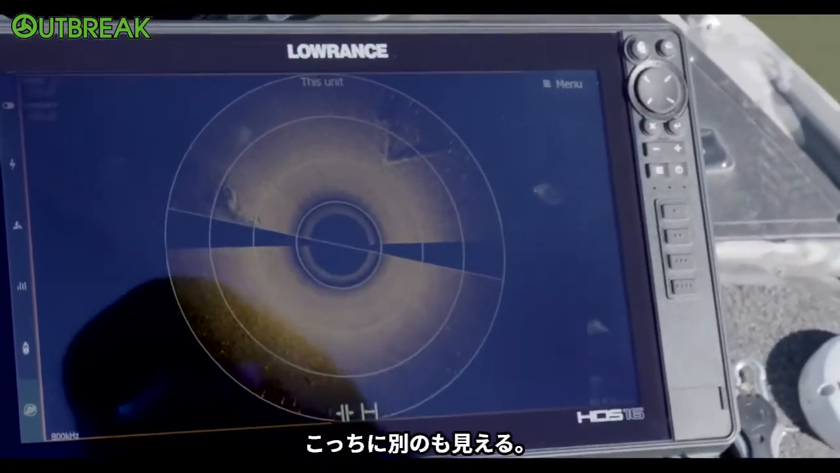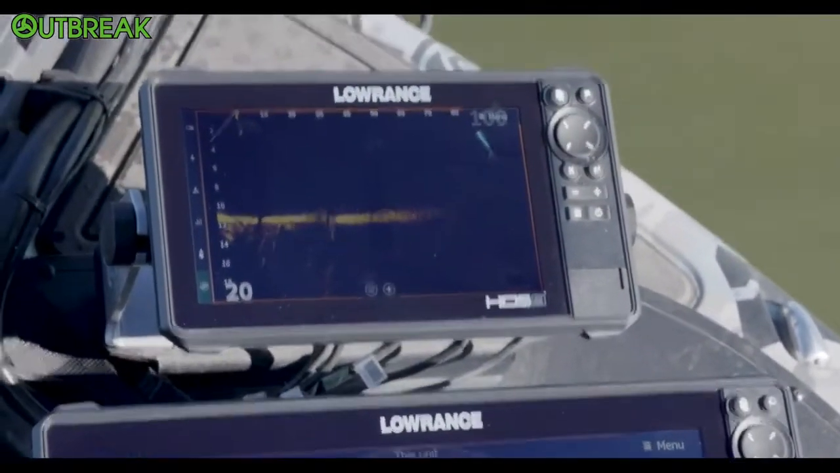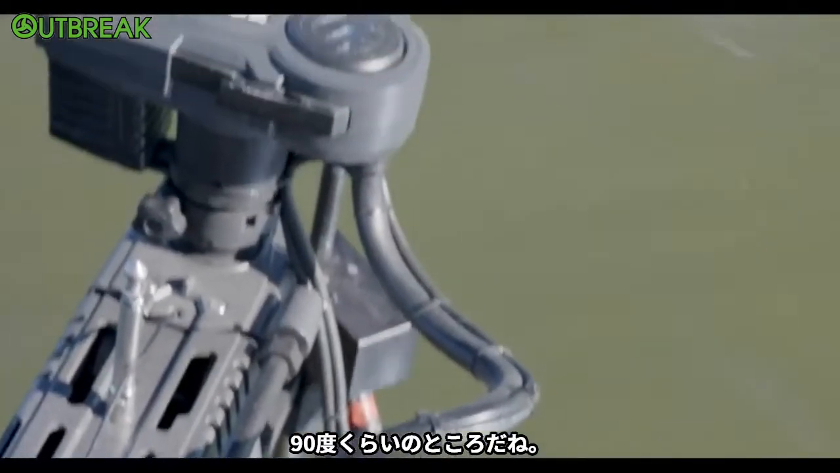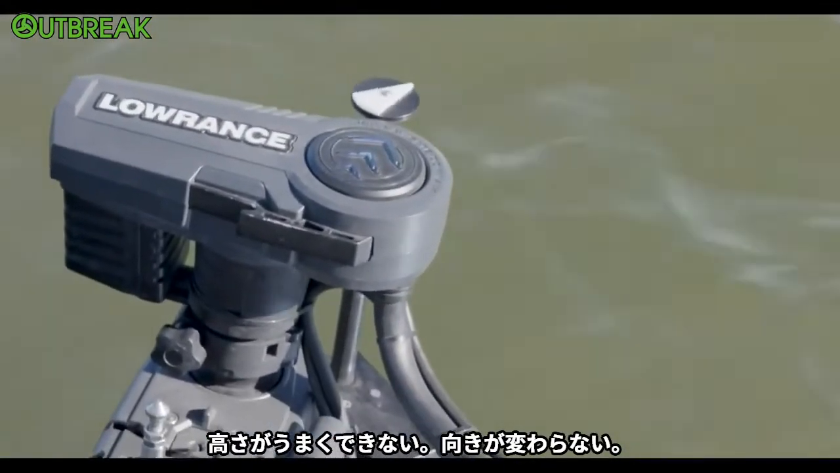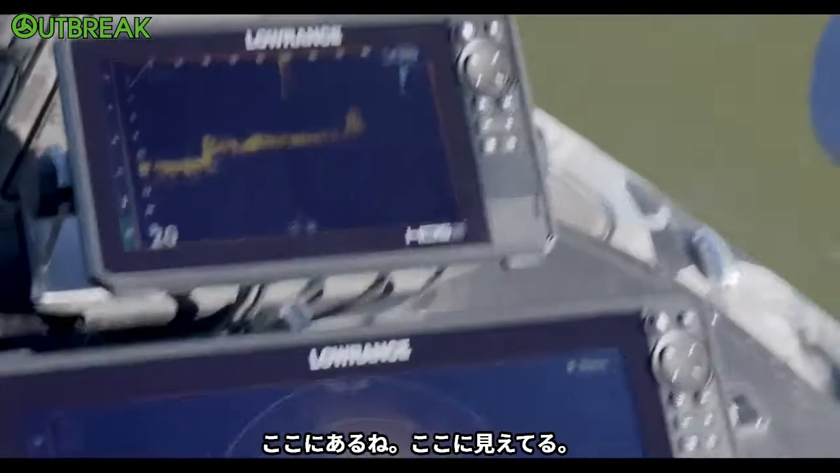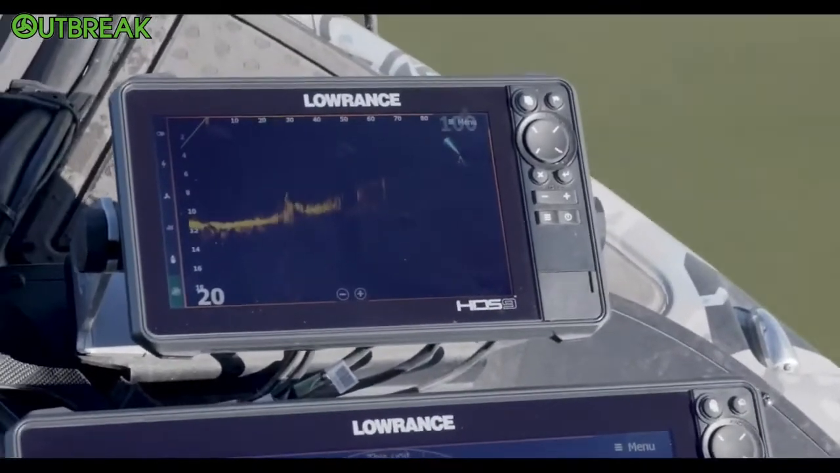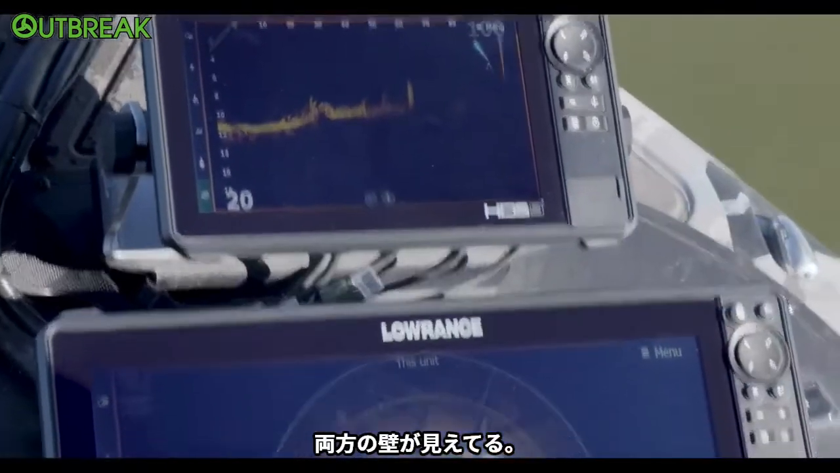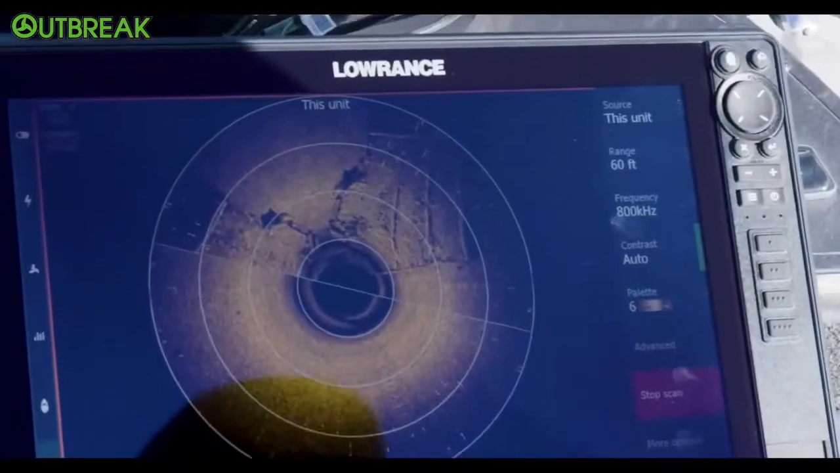Oh, there's another one over here. Almost 90 degrees to your... Can't quite get my ride height to turn that direction. There's one right there. Oh yeah, you can see it right there. Look at it. Right there. You can see both walls of it. Oh yeah. That wall and that wall. That's pretty cool. That is so cool.